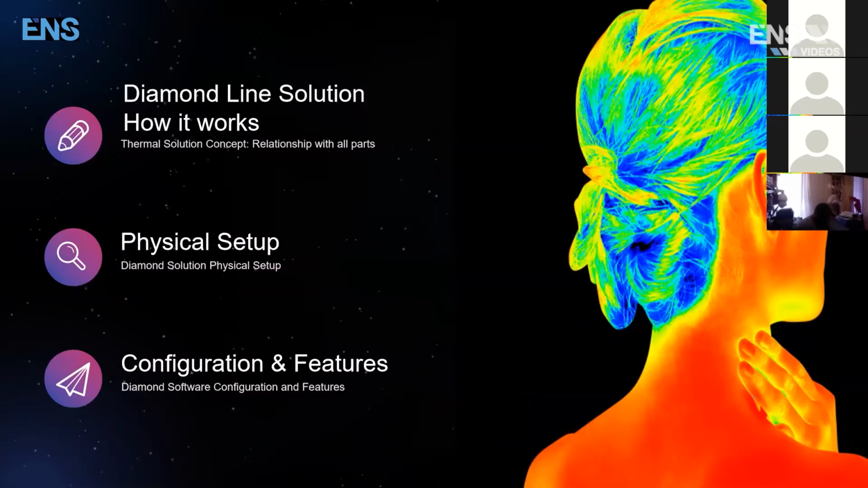So in the Diamond line solution that we carry, we have this thermal solution that we're going to present today. Okay, we're going to show you the relationship with all of the given parts in this solution. It has fewer parts than a typical system, but it's important to know what everything does. We're going to show you the physical setup, the mountings, and what elevations you need to set things to. We're also going to show you configurations and features.